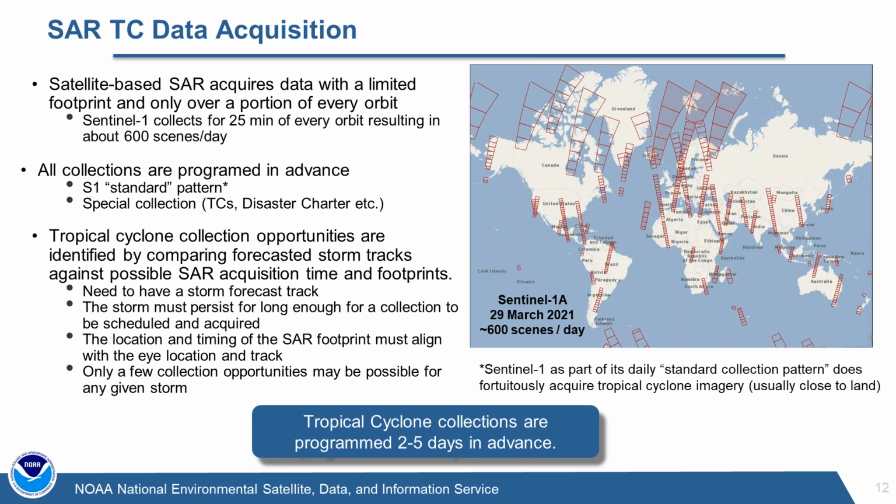This is why the system is constantly checking the VDEC data and the SAB outputs to look for those eye locations and see if there have been any fortuitous collections. If it finds them, it goes out and grabs them and brings them down. Other than that, tropical cyclone coverage is the result of active programming.